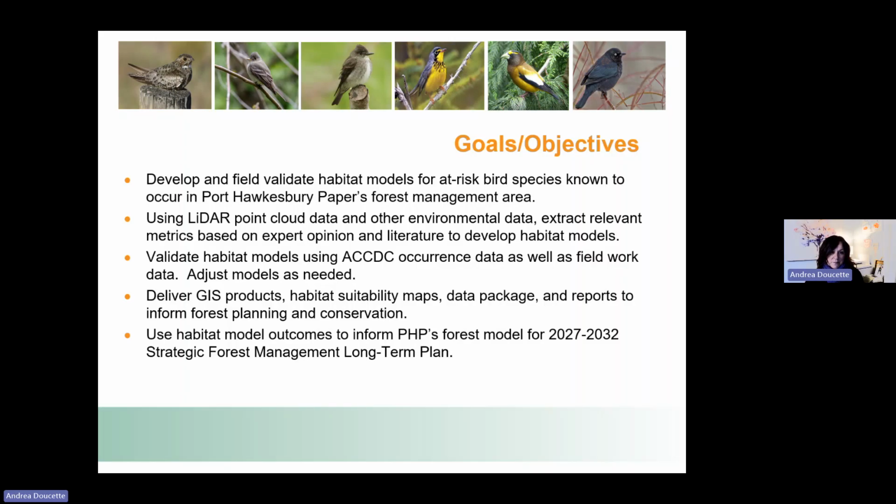Cindy's obviously very experienced with birds and habitat and modeling, so she was a key asset for this project, along with all the literature out there about those bird species and their habitat requirements. All that information fed into developing habitat models, with the base of that really trying to use LiDAR and see how well we can use this new type of data to make improved habitat models.